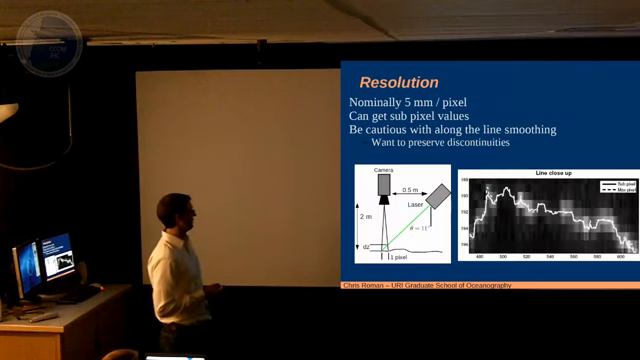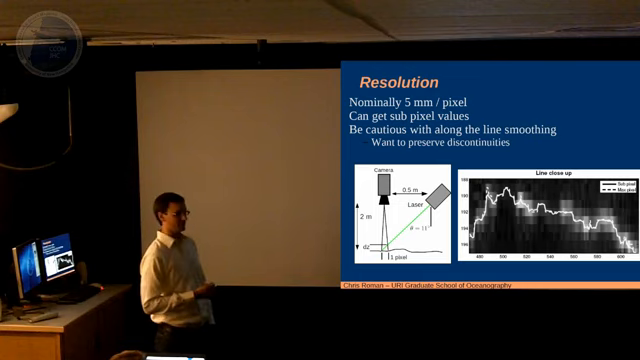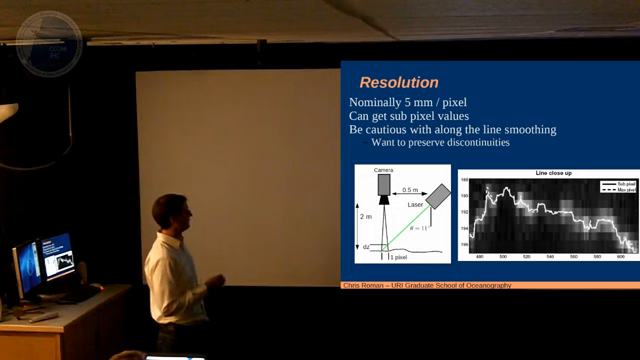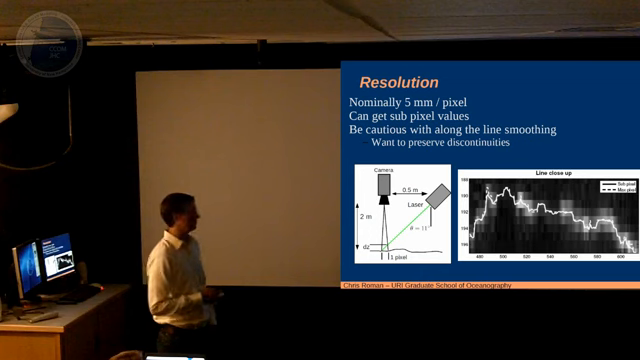The geometry works out, depending on how you arrange your camera and your laser, how they're separated, and the angle of these two. You can create a basic relationship that gives you dZ per pixel in terms of resolution. Typically right now we're at about 5 millimeters per pixel. If you zoom way into an image, you see the laser line here, in individual rows, row 190, 191, 192. You can start doing sub-pixel interpolation and get down to even better than your nominal 5 millimeters per pixel. So now you're talking about millimeter level precision.